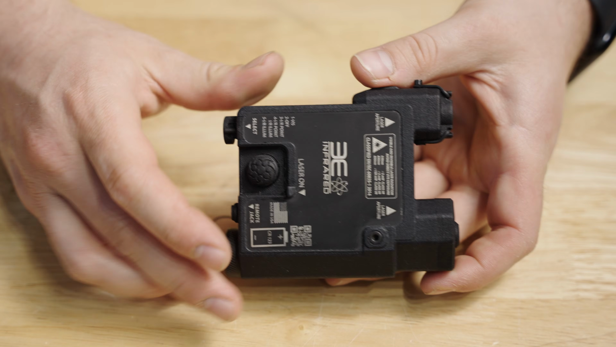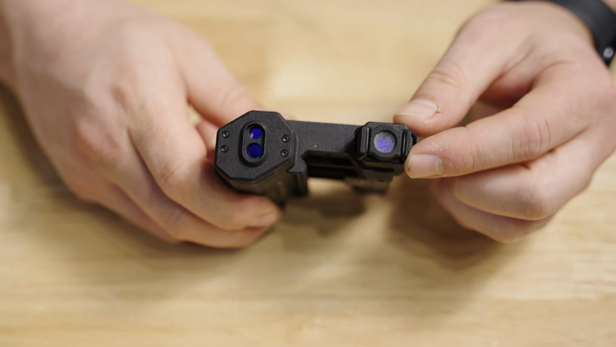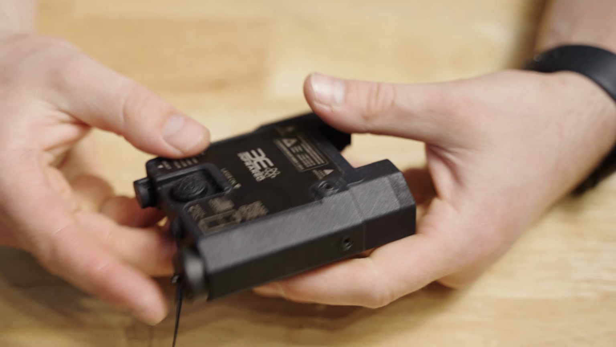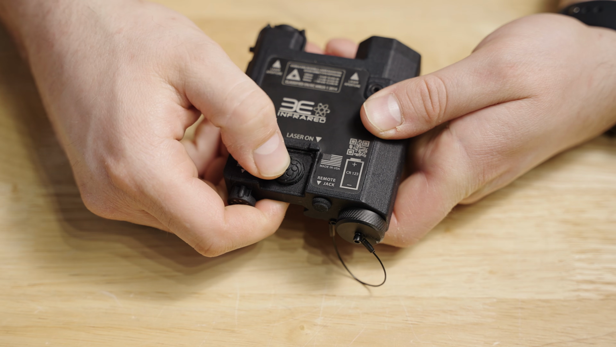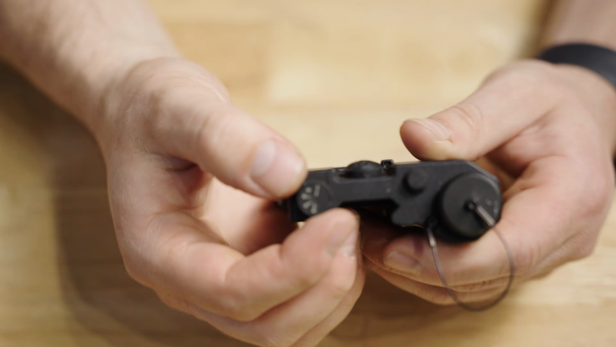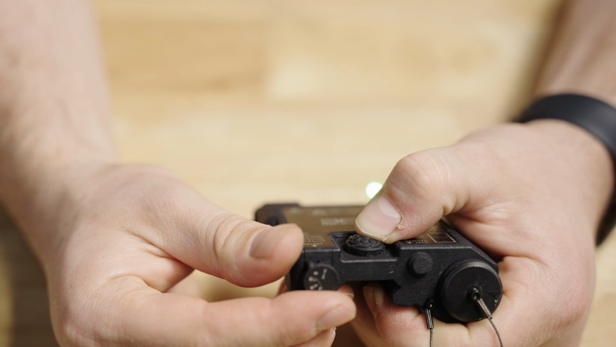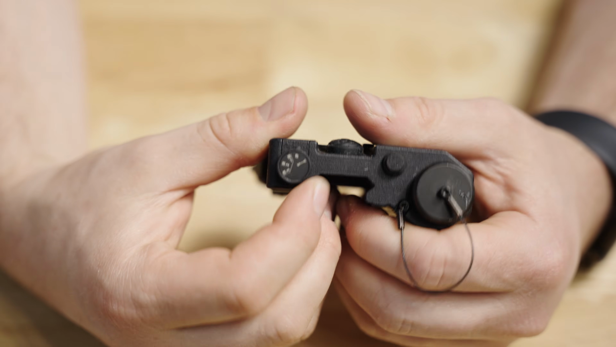This is the 3EIR IR-V. So it has a stacked visible and IR laser. It has this diffuser currently over the illumination diode, so it just pops in place and does a pretty good job. This is the updated Arasaka version, pretty nice button, tactile, rubber feels good, and you have a pretty simplistic mode selector. So this one is a little bit more simplified. You either have a Vis laser, off, you can go to IR laser only, combination of the two, and then illuminator only.